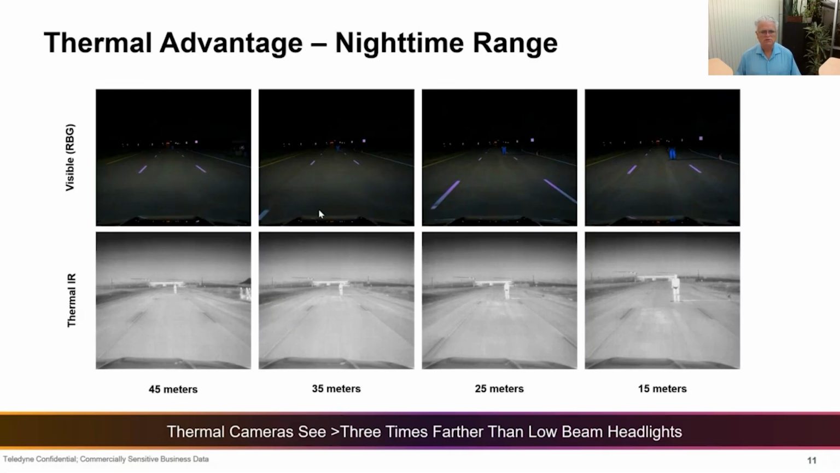And then as we get closer, somewhere between 35 and 25 meters, you're able to start to see basically the lower part of the pedestrian, and by 15 meters, you're still able to see the lower part of the pedestrian. In this case, the top of the pedestrian is hard to see.